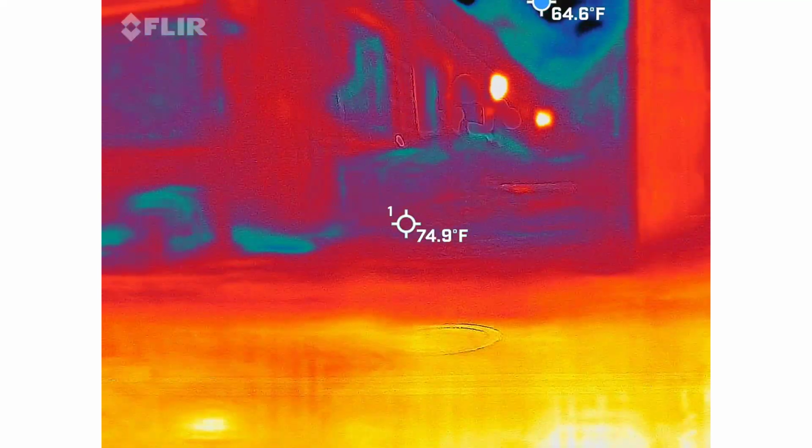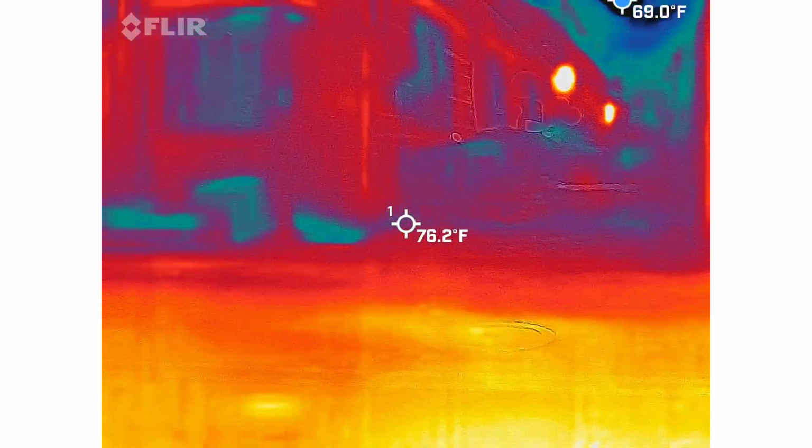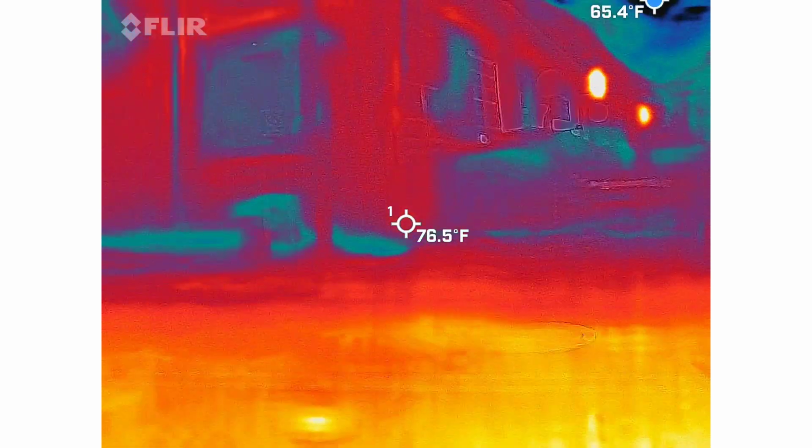So if you're a picture taker, by all means, it's gorgeous down there. Not to mention it's super quiet and creepy. So, we're going to go to our next space, Spirit Boxes.